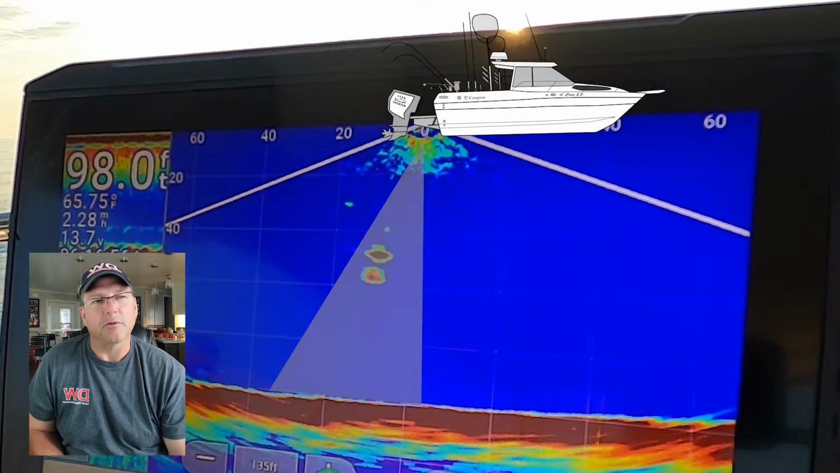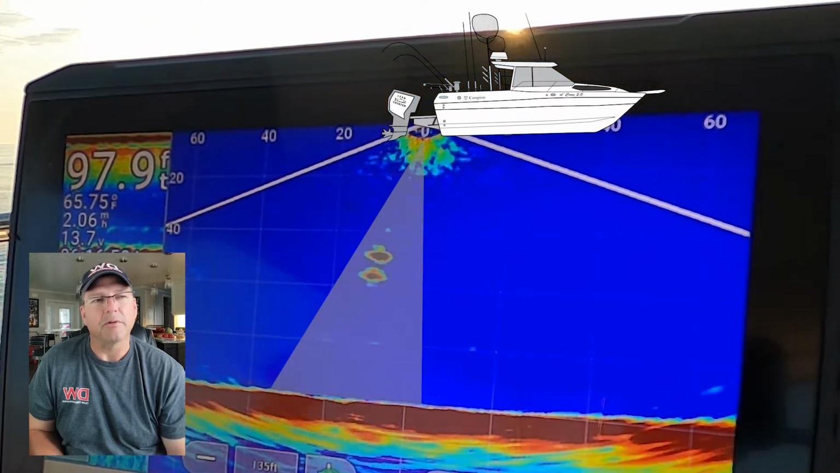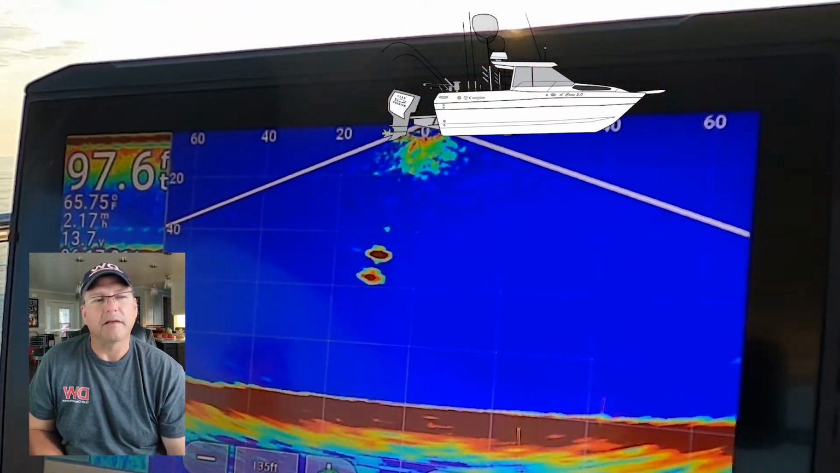Here's what traditional sonar looks like. You just see it right under the boat for a second, and then it's gone if it's out of that cone.